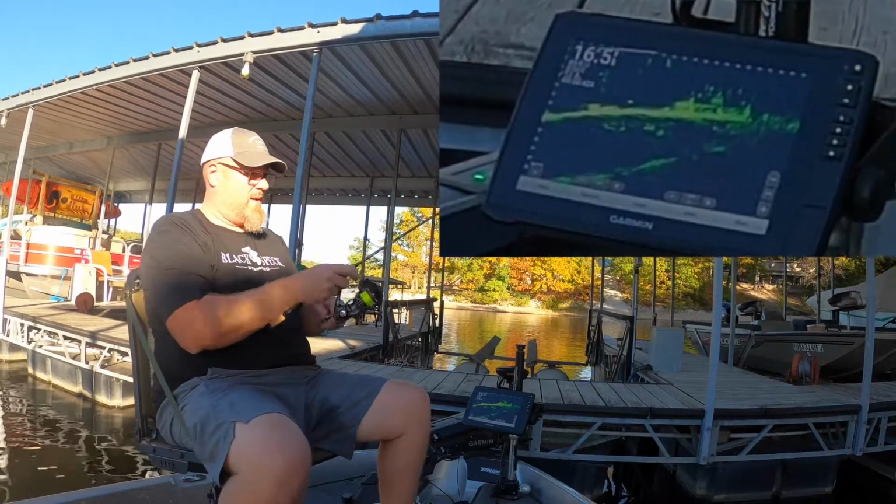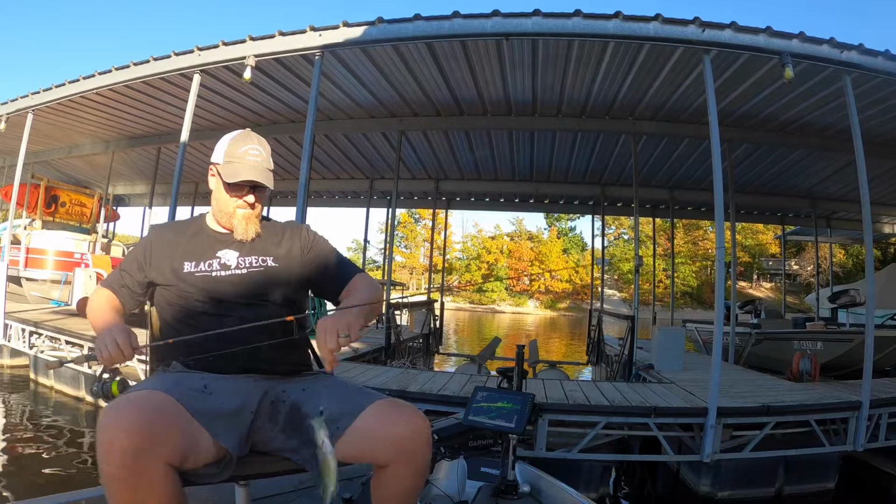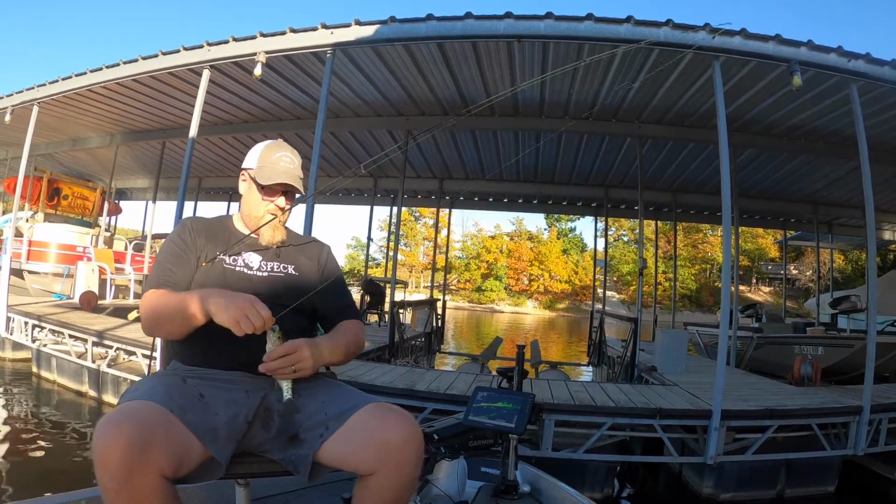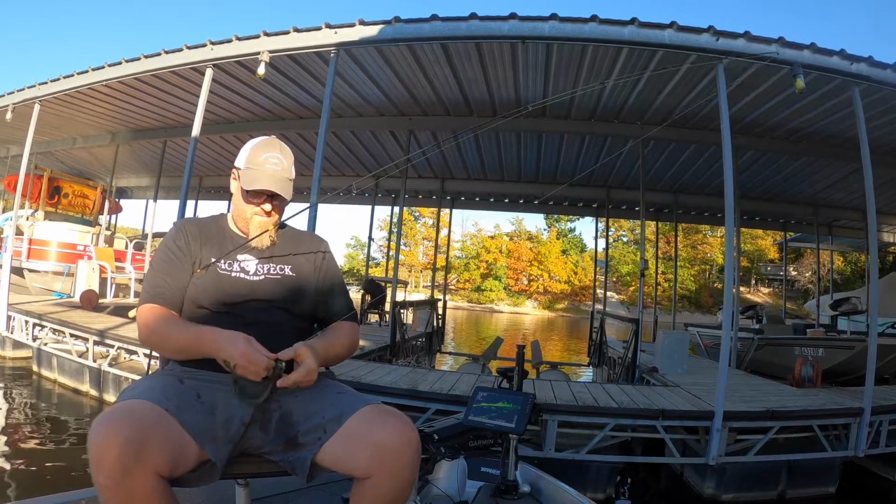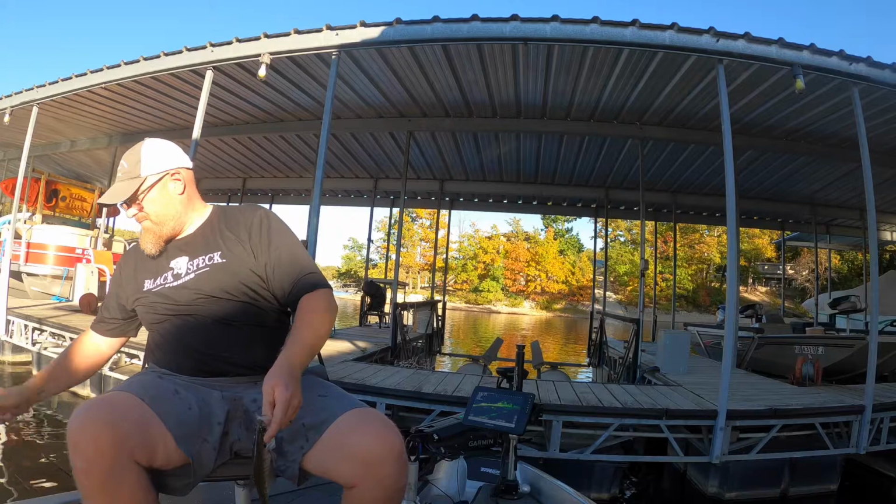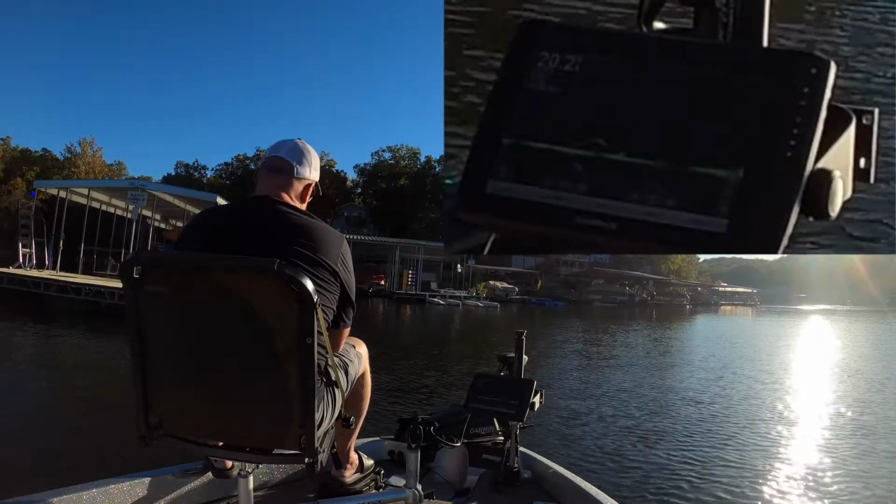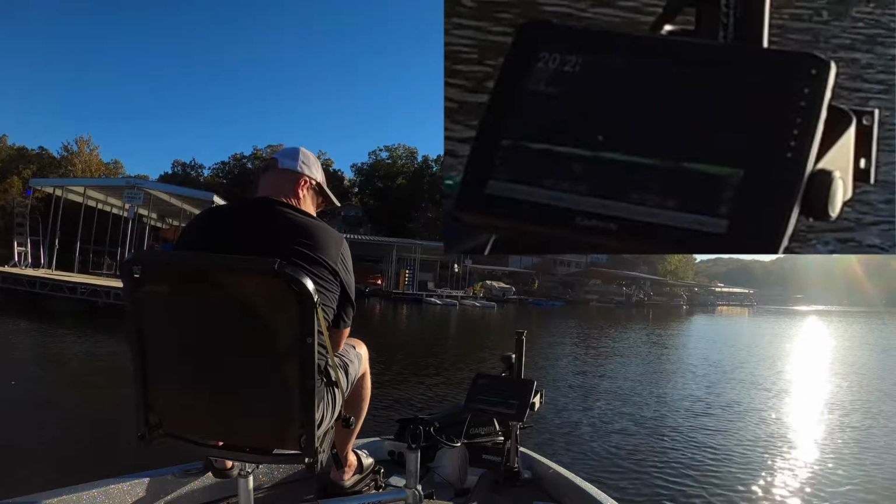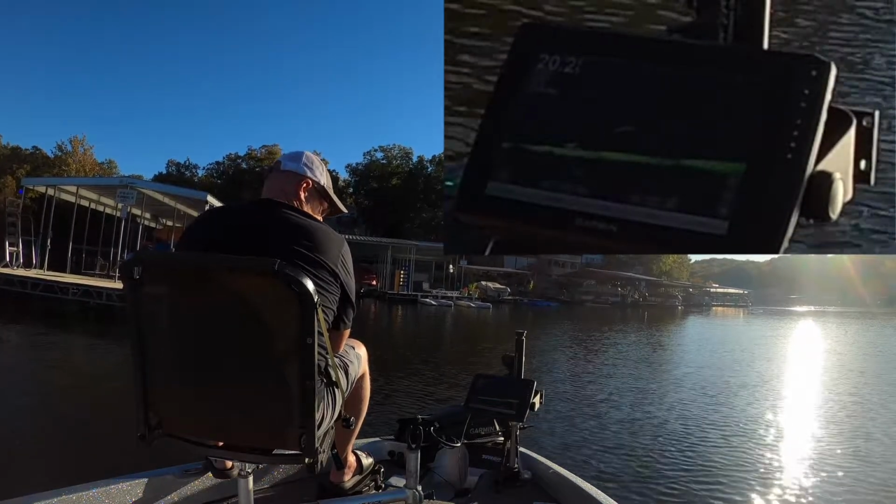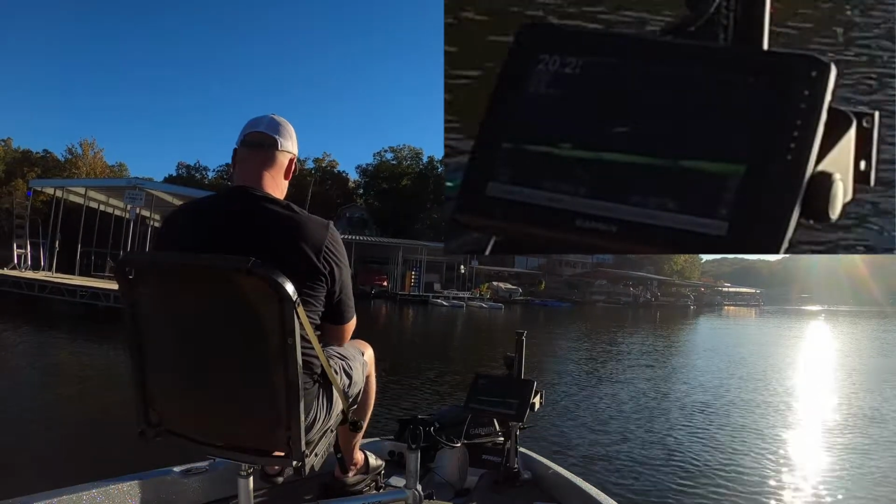There's another one back behind here. He's small. Still deeper? No, that was shallower. Like I set the hook and it came out of the water. Instant offense. There we go. The corner.